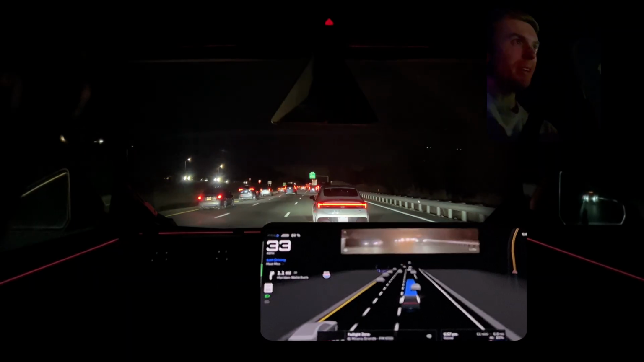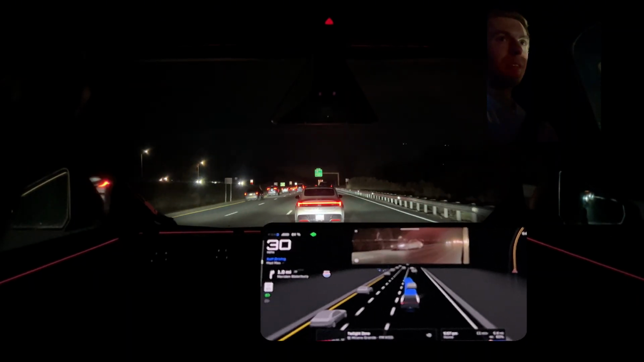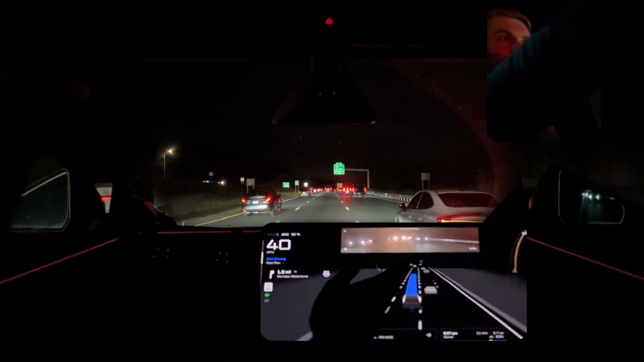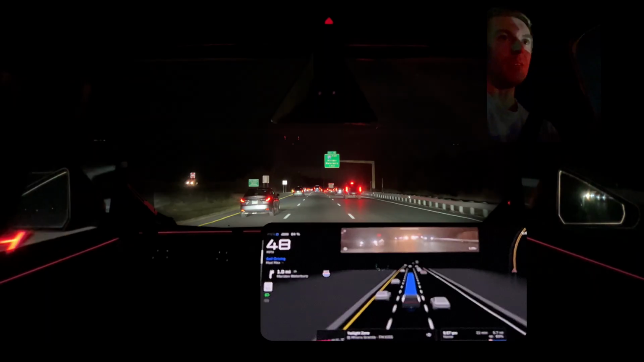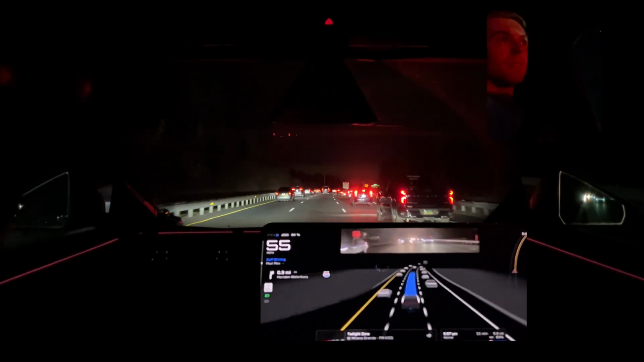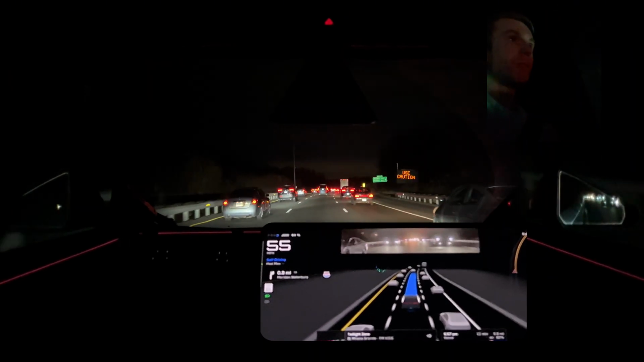Oh, got a weird thing going on there. So we got a little wiggle wag there. I don't know if it's the lighting. You can see there's some glare on the camera from the trucks behind, but its confidence level in that lane change is definitely reduced at night. There's that pickup truck that's going past for whatever reason.